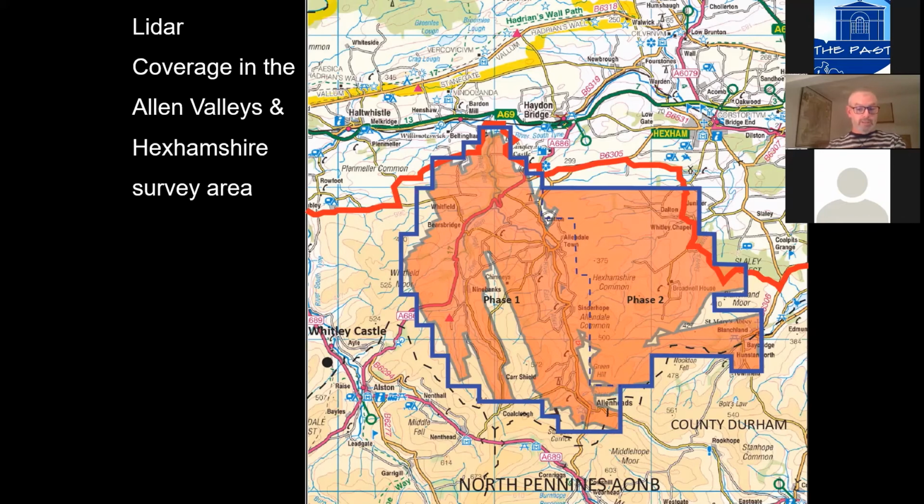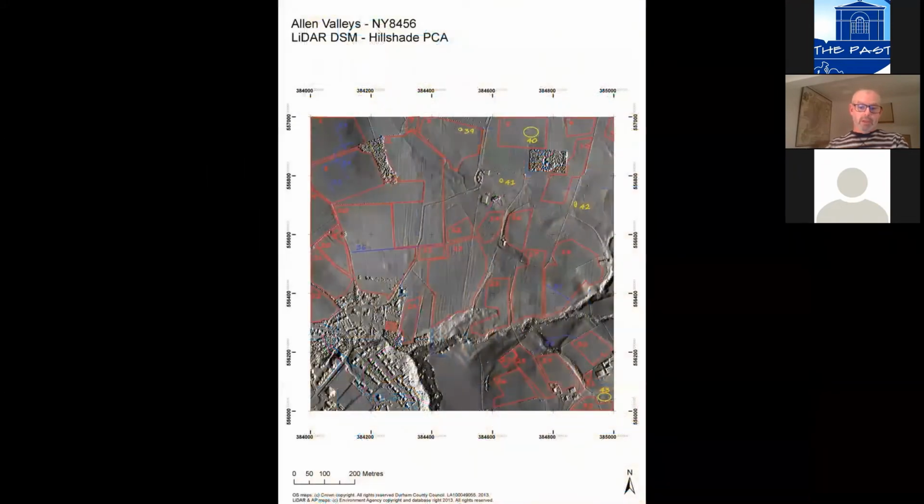So a great deal of this block of land was already covered, the LiDAR was there. It was at 1 meter resolution and it was usable for survey. But in this case, rather than English Heritage professionals doing it, the work was done by volunteers living in many cases in the local community, in the local area.